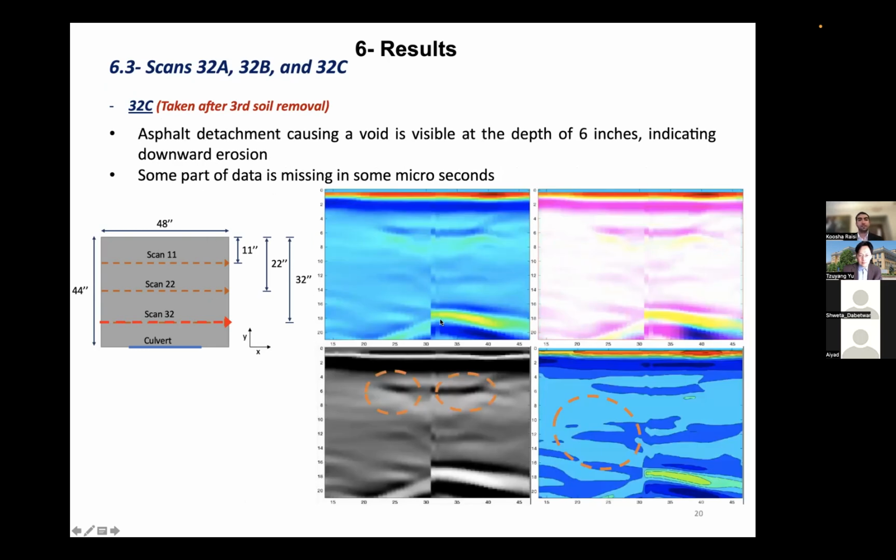Now, for the last photo, we can see that the asphalt detachment causes a void and is visible at 6 inches, and the downward erosion pattern is clearly visible despite some loss of data here. And we can see that there is accumulation of soil downwards through the culvert hole.